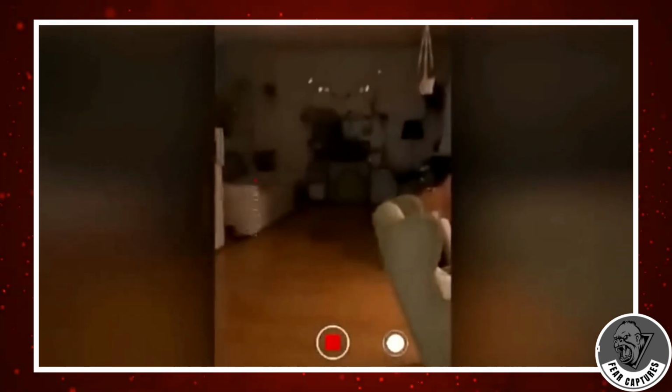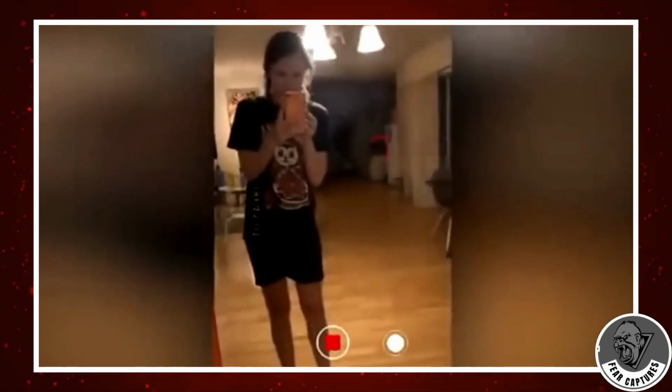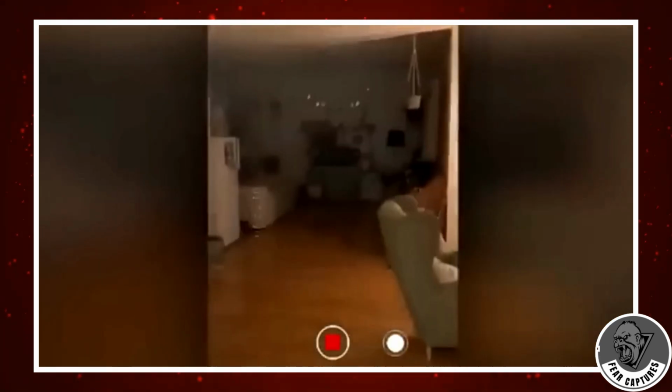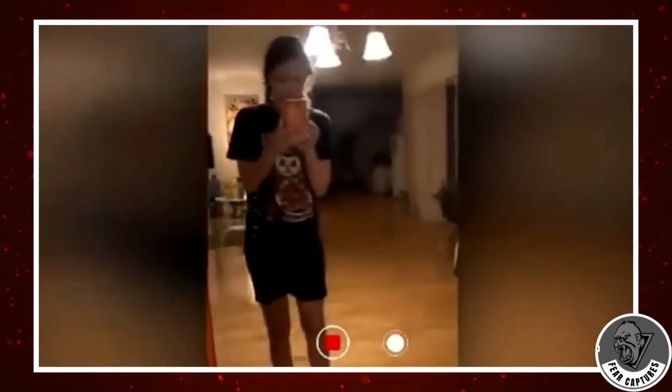Everything seems normal until the camera points at the mirror. In its reflection, there's something on her white couch in the background. It looks like a person. It's hard to make out, but there's definitely something there. To prove her point, she shows the actual couch, and it's empty. No one is there. But when the camera goes back to the mirror, you can see someone sitting there.